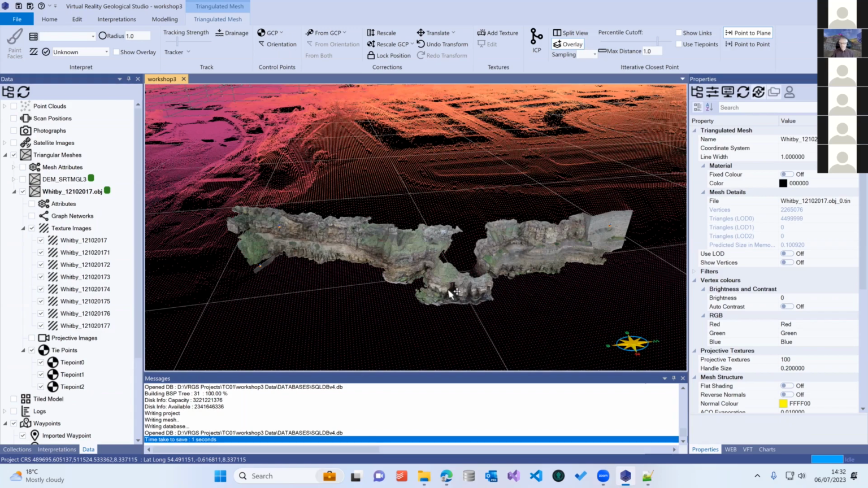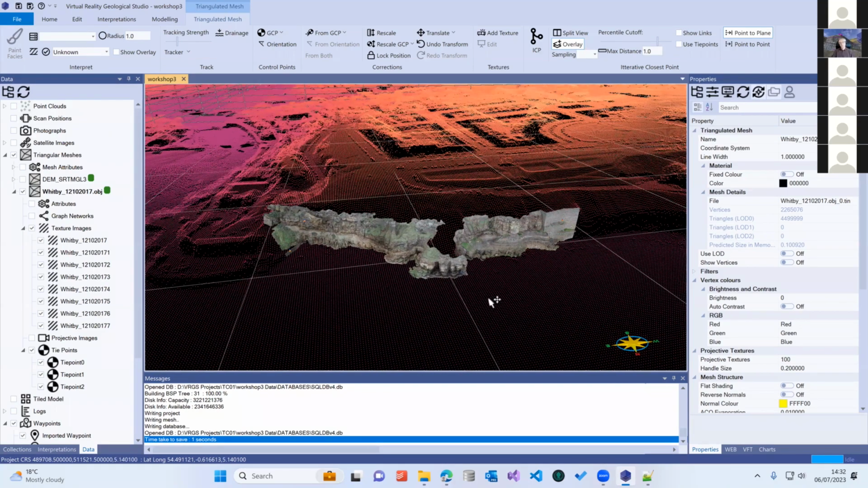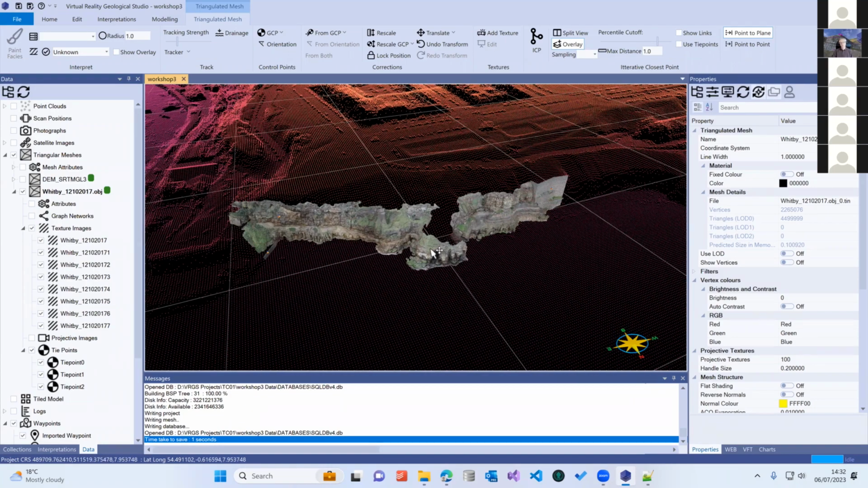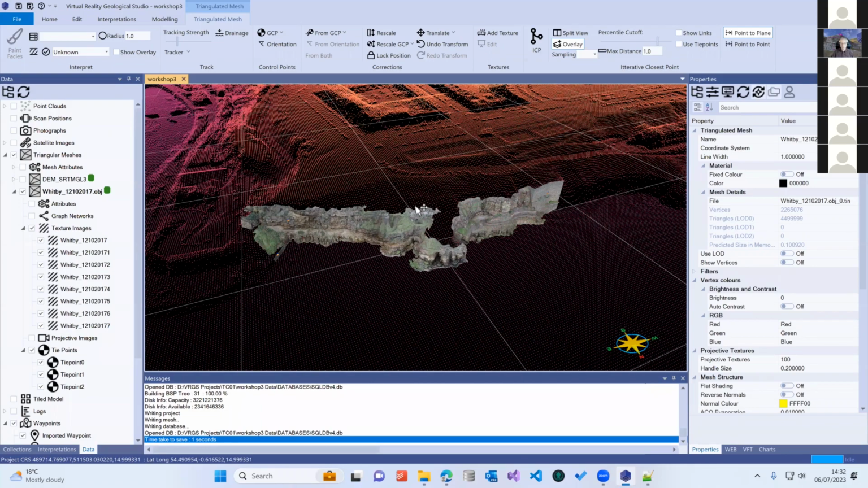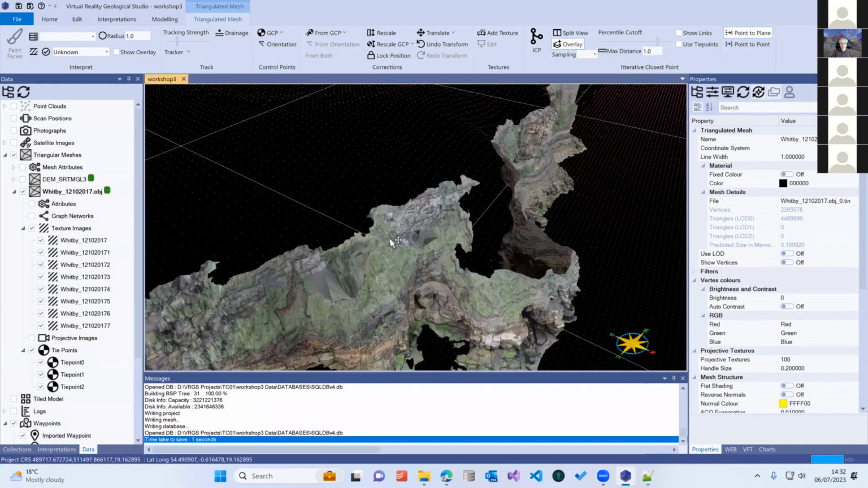So the next process that I usually do, if we're working with a combination of your digital outcrop model and elevation data, is that you quite often want to make a good merge between the two. At the moment, we've got a point cloud data set and a triangulated mesh.